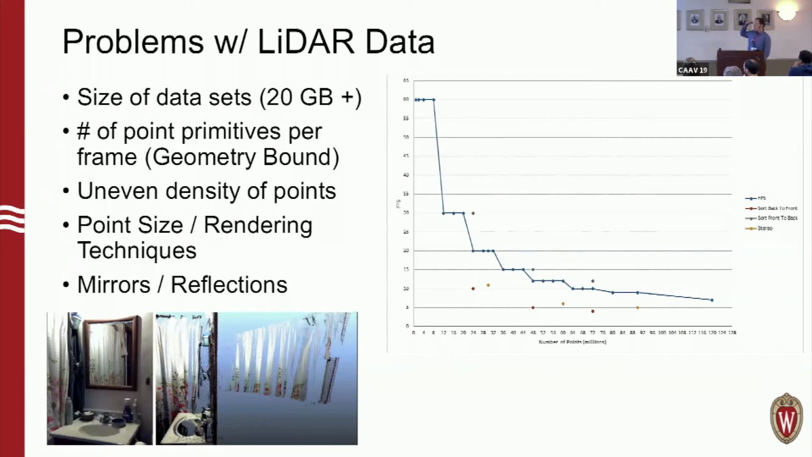Other issues that come up are uneven density of points that result from scans. This is inherent in how the LiDAR scanner works. It's all done on angular increments in terms of when it takes samples. So depending on where objects are in the scene, you can get points that are more or less dense in different areas. That causes issues with trying to render points of different sizes consistently, and with getting the overall scene to look good when you're rendering it. And then finally, something I mentioned before: mirrors. Especially in interior spaces, something you didn't always think about is that when you scan a mirror, the points end up being reflected into that mirror in the resultant data set.